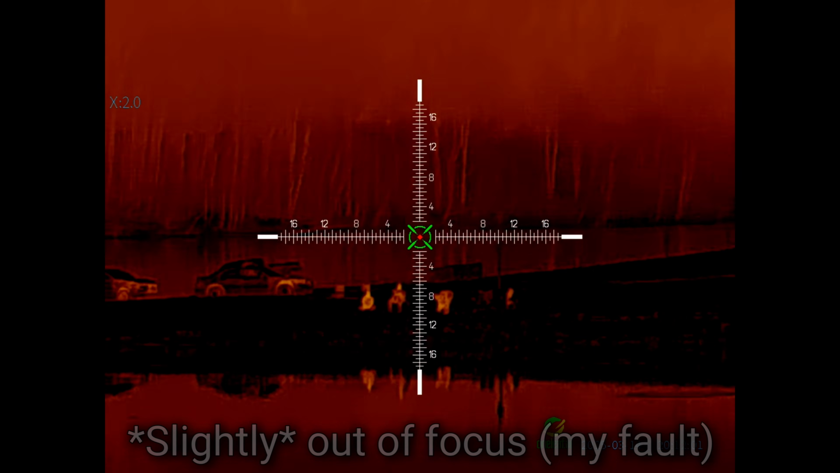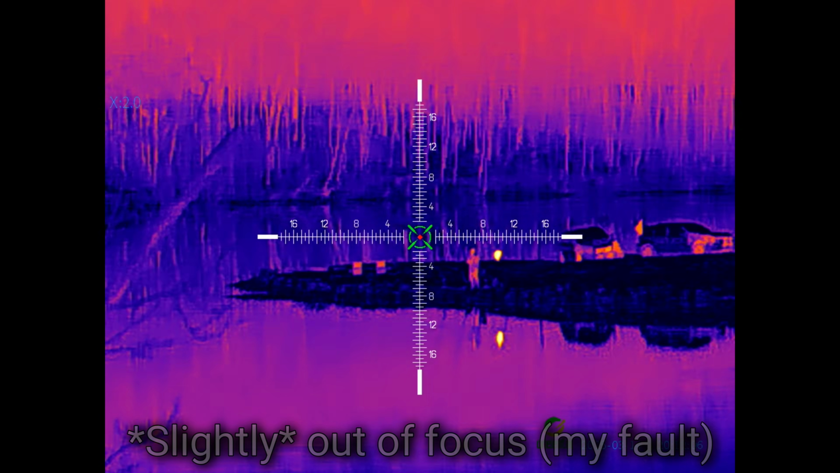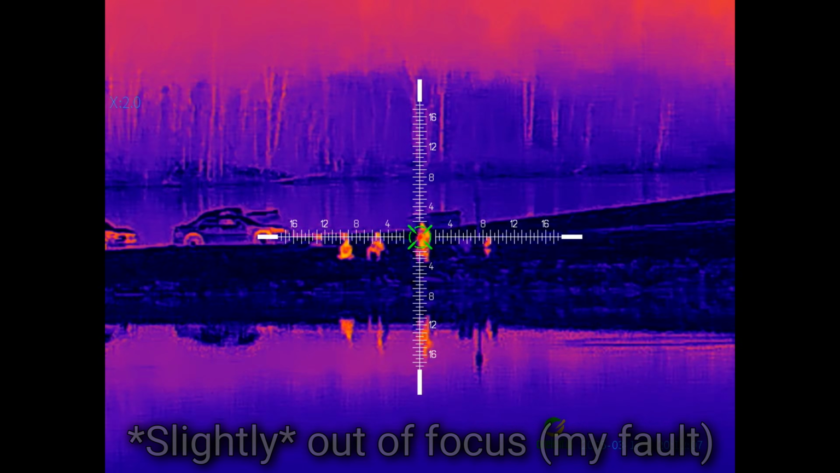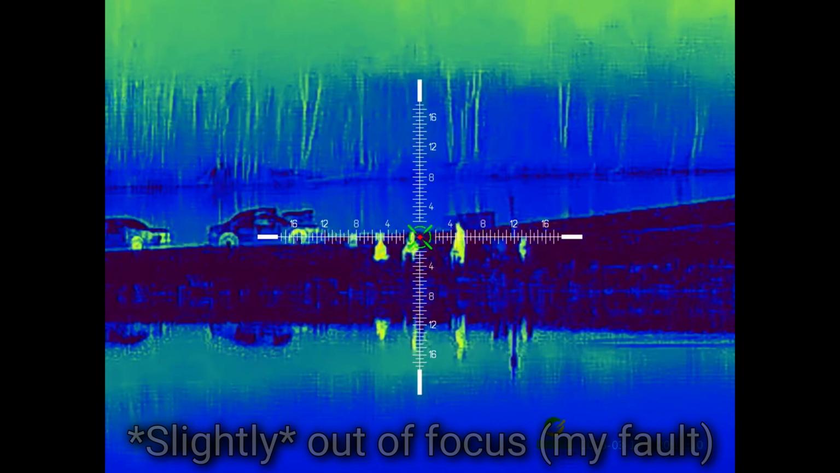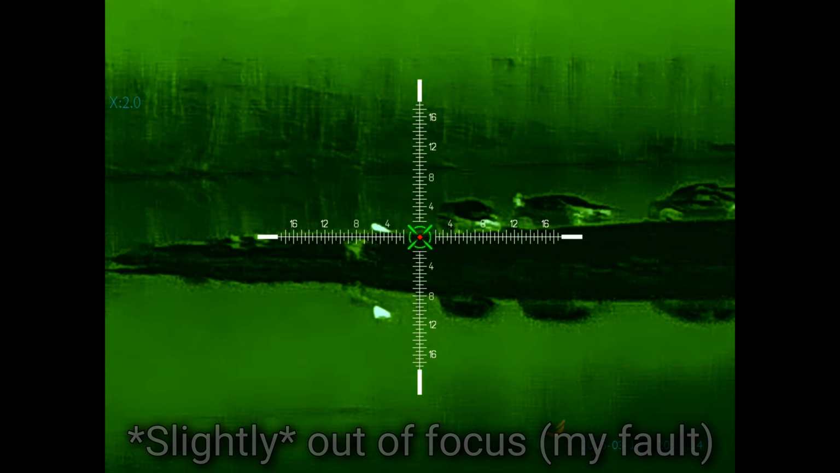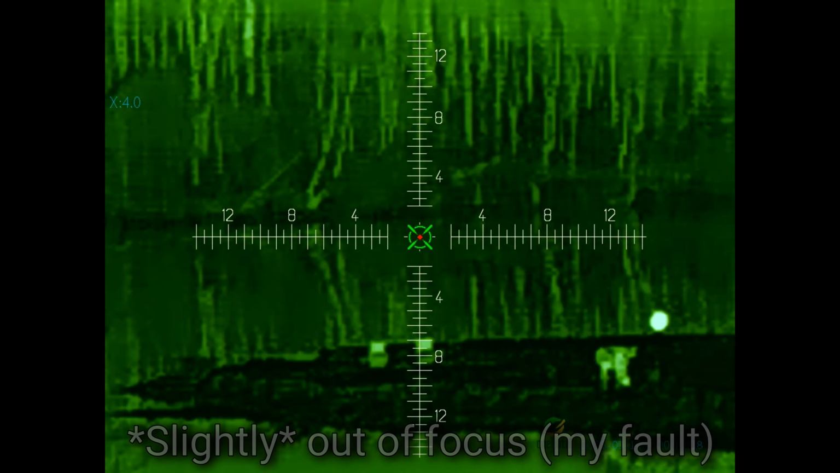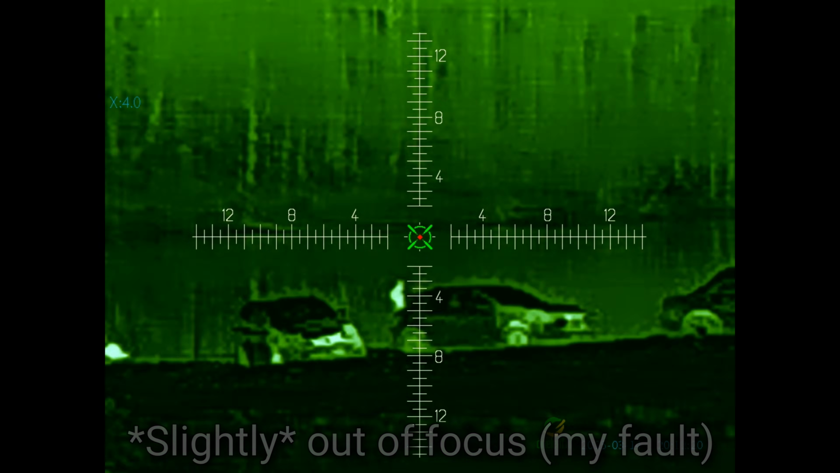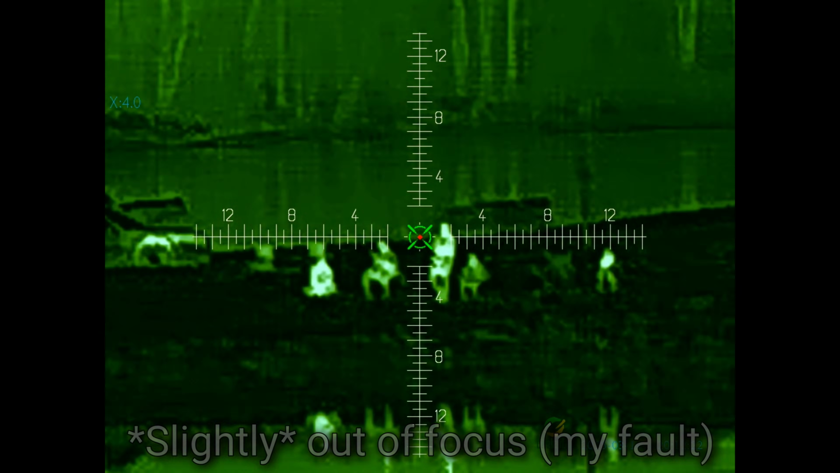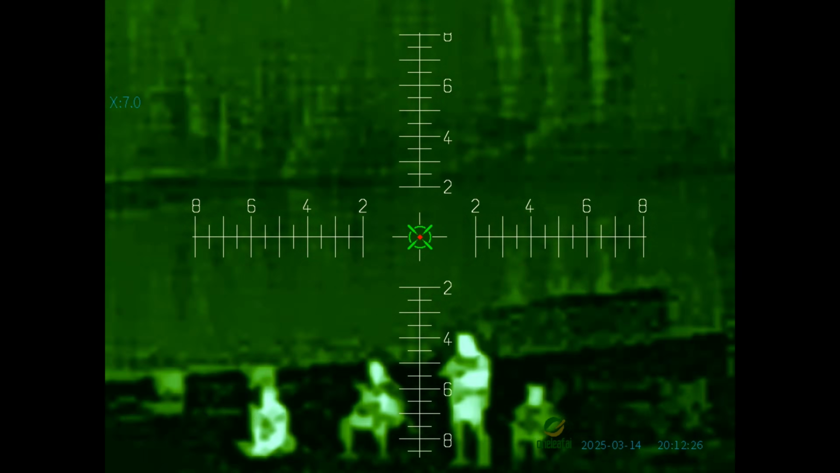But stay tuned for part 2 coming up shortly, where it's just gonna be a whole bunch of nighttime footage like this, and I'll be sure to get it nice and steady and all that, and we'll try different ranges and go through all the different colors and stuff like that and make sure everything's absolutely in focus. But even considering that, I think this looks pretty dang good, but I know it could improve it because I only had it focused to 200 and I'm looking out 400 here.